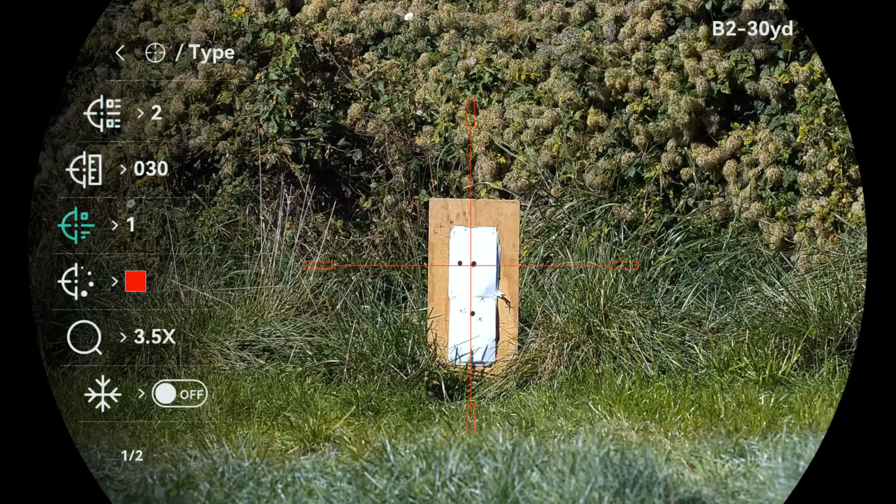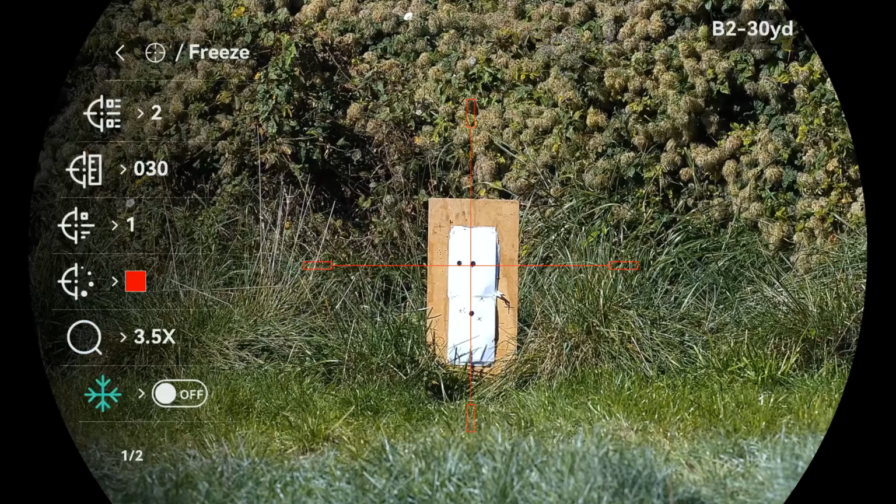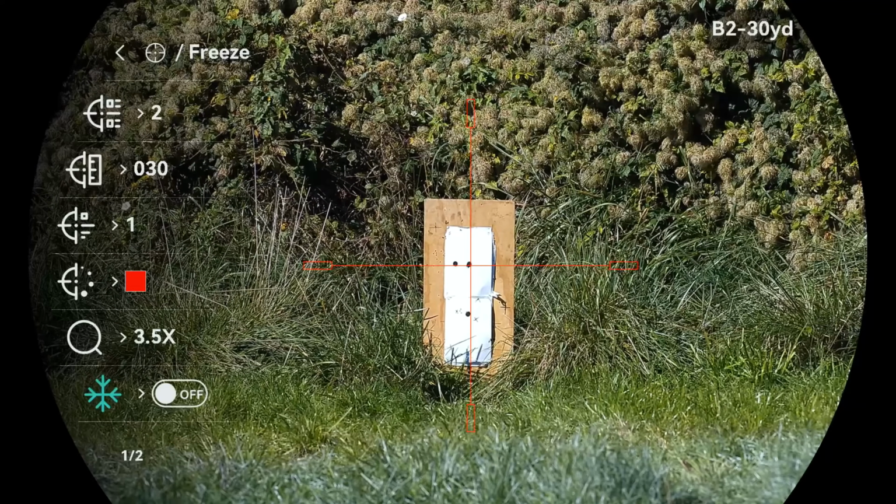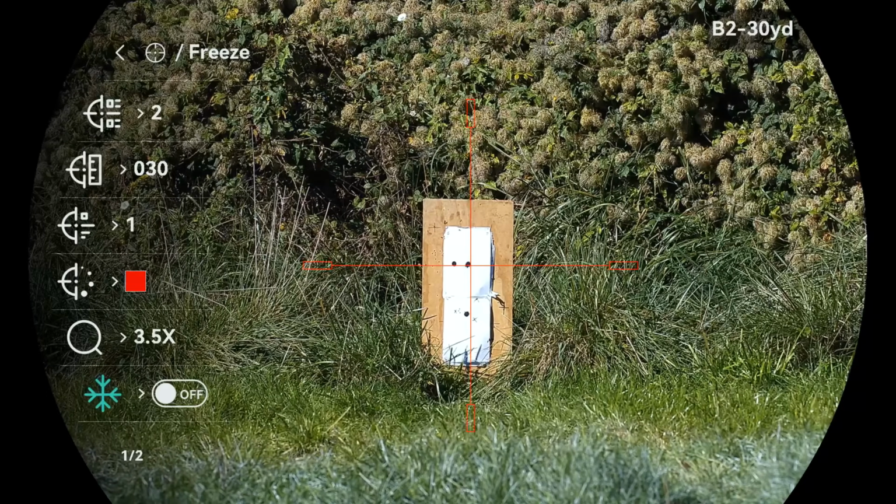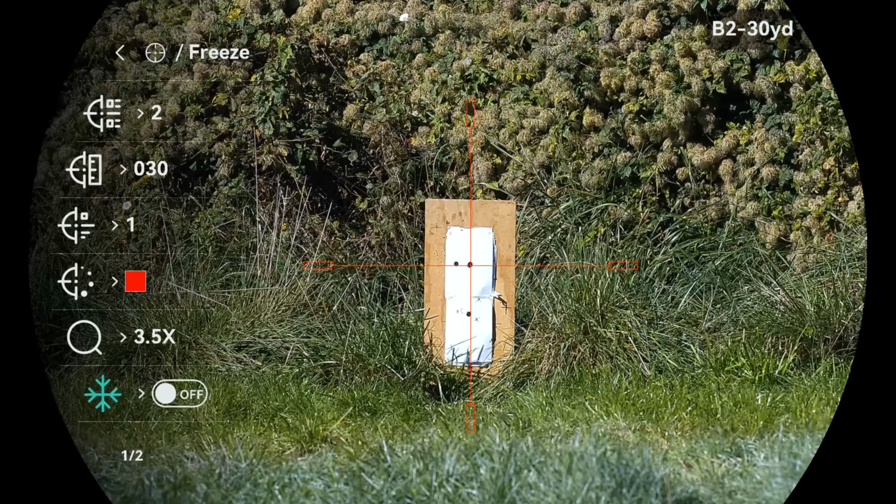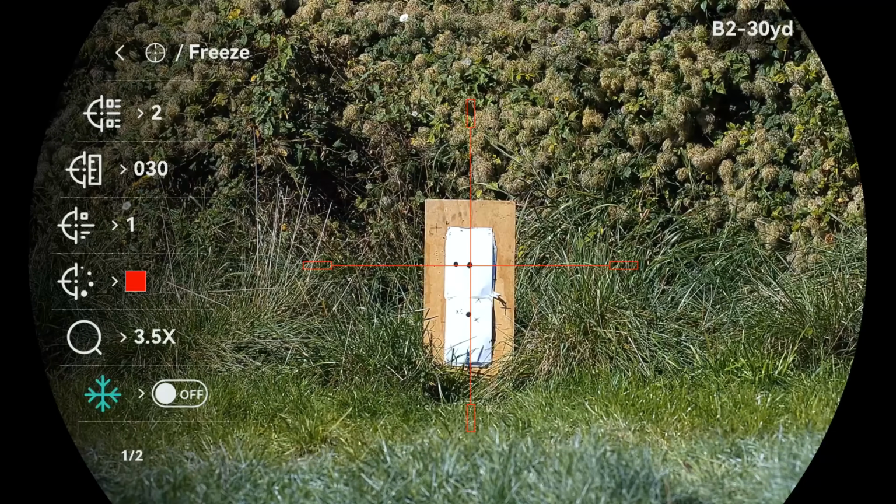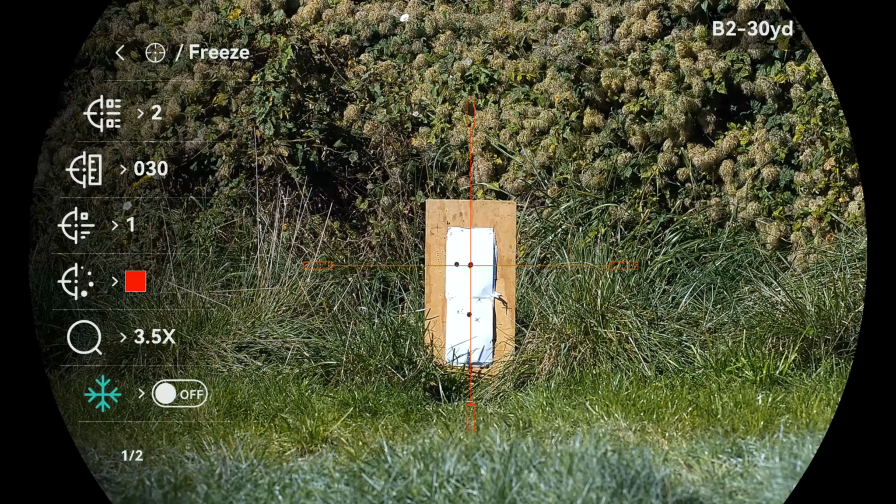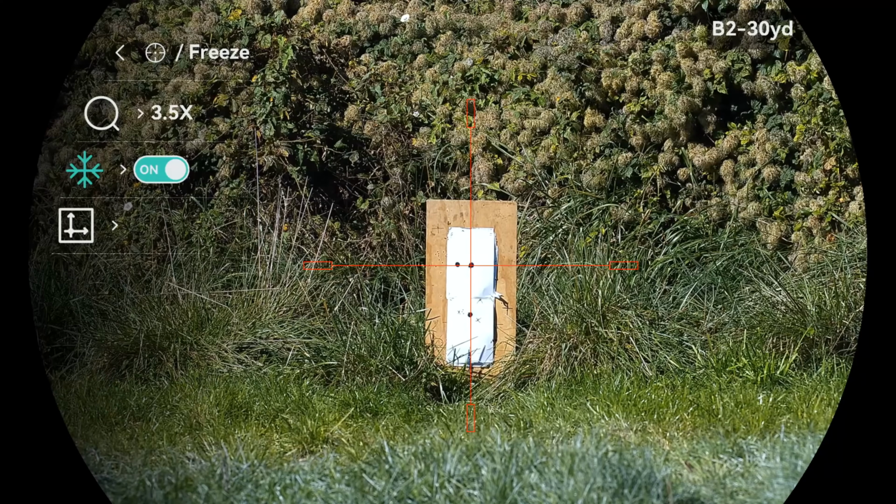So I go back down to where it says the snowflake, which is the freeze, and what I want to try and do is freeze the crosshairs bang in the centre of the black dot, which sometimes can be a bit tricky. It's a bit off to the side, so I can just press it again, and I'm pretty happy with where that is. It looks pretty good to me.